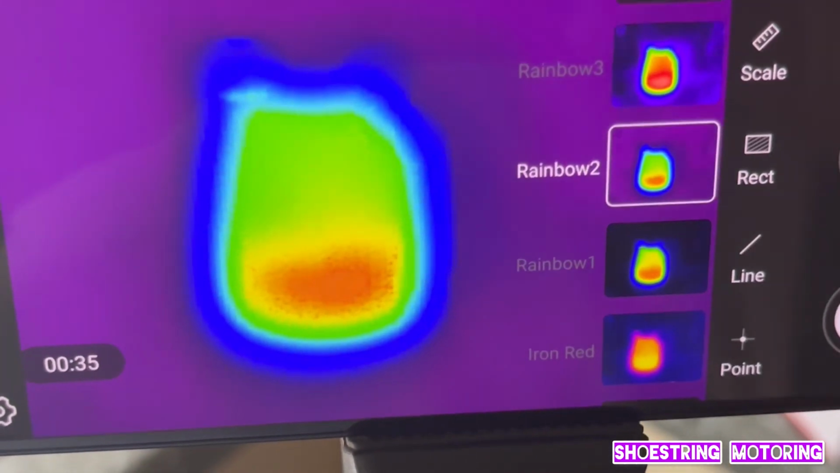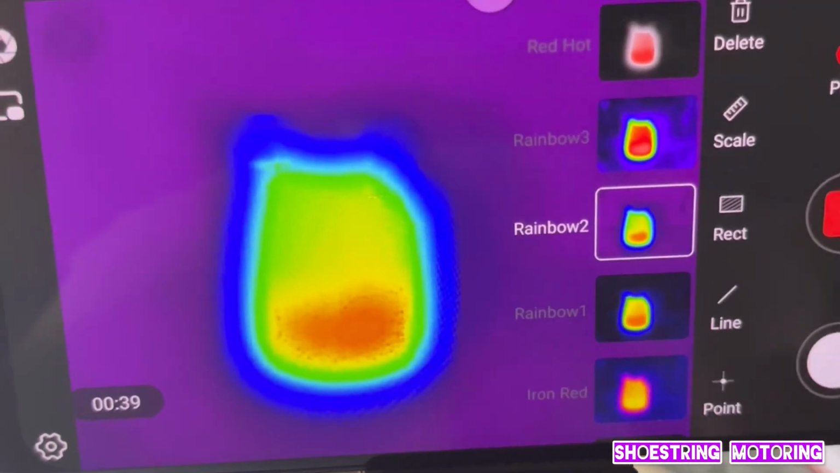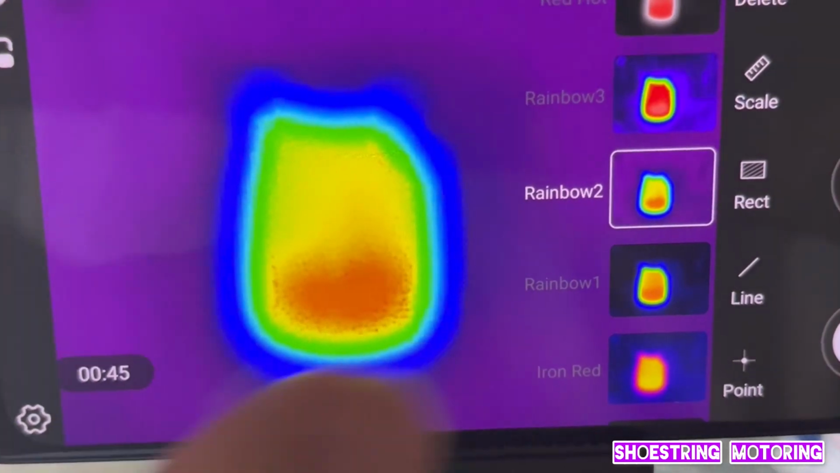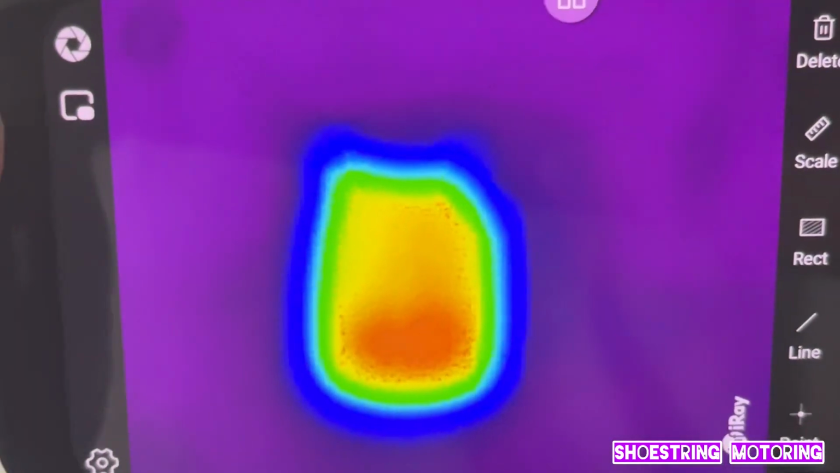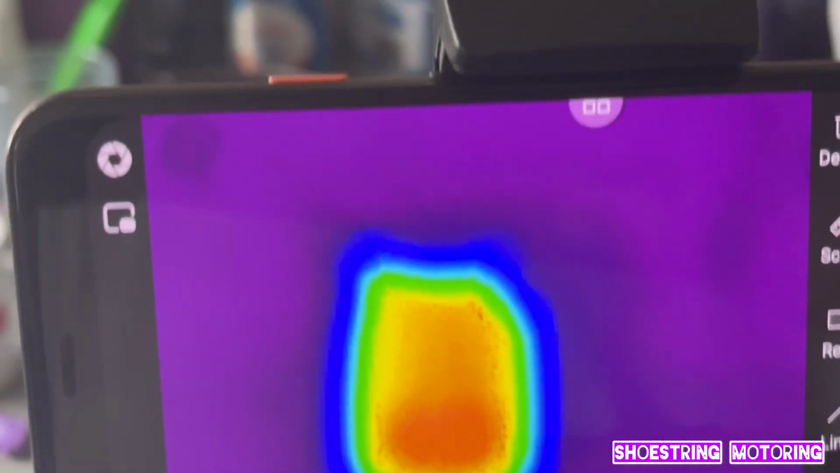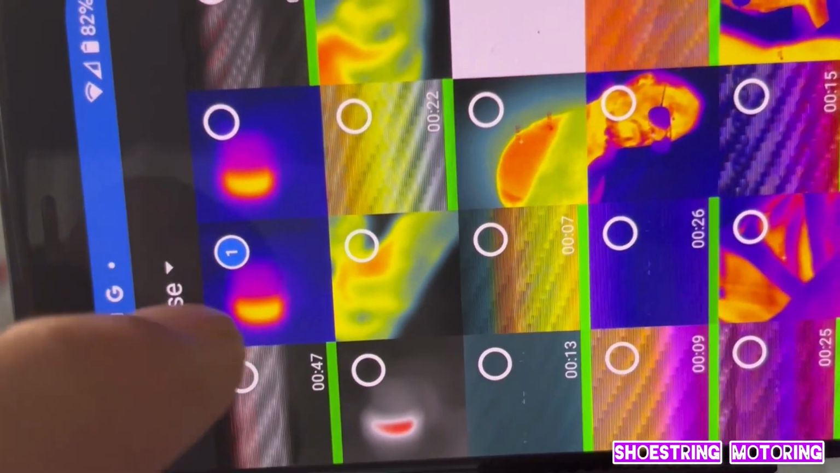So there's one example, and you can see it's working fine. So if we go back and look at the gallery, I can find out how to remember how to do it. It's because it's upside down. So in the gallery, here's a couple of pictures we took.